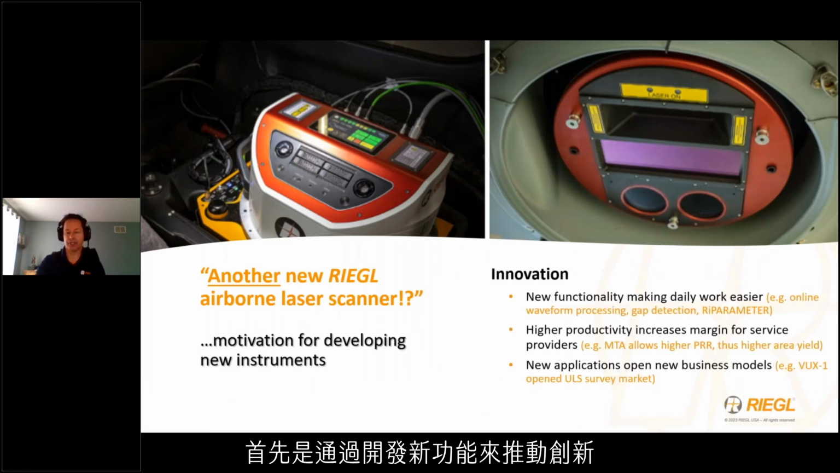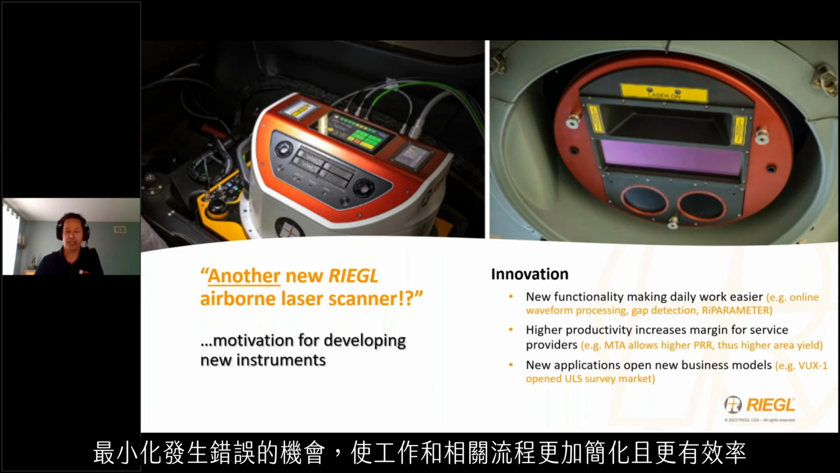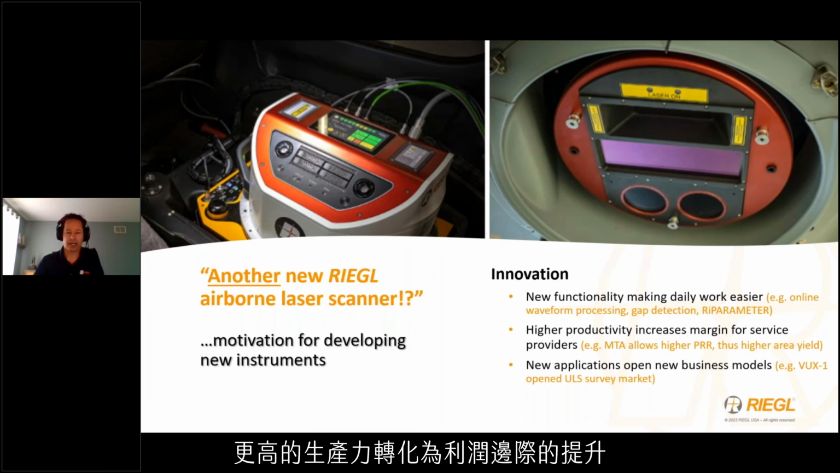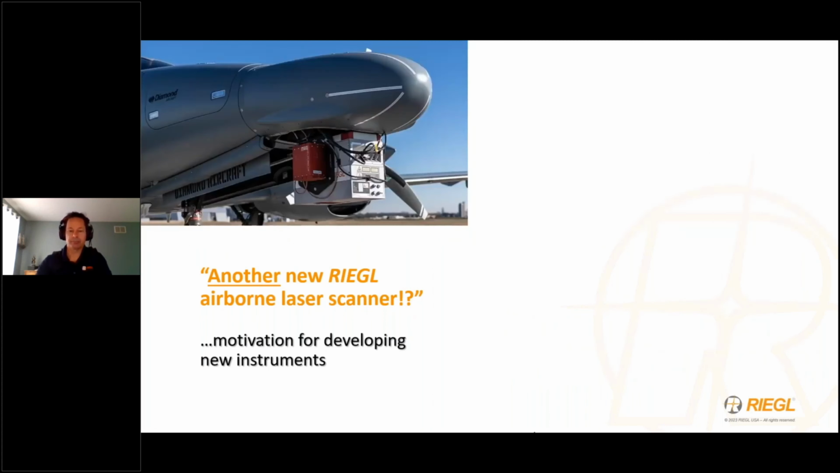The first is innovation. By developing new functionality, our consumers and customers can reduce their operational costs, minimize the opportunity for error, and simply make work and related processes easier and more cost-effective. Higher productivity translates to improvements in profit margins. New sensor configurations enable new applications and business models where competition may be limited.